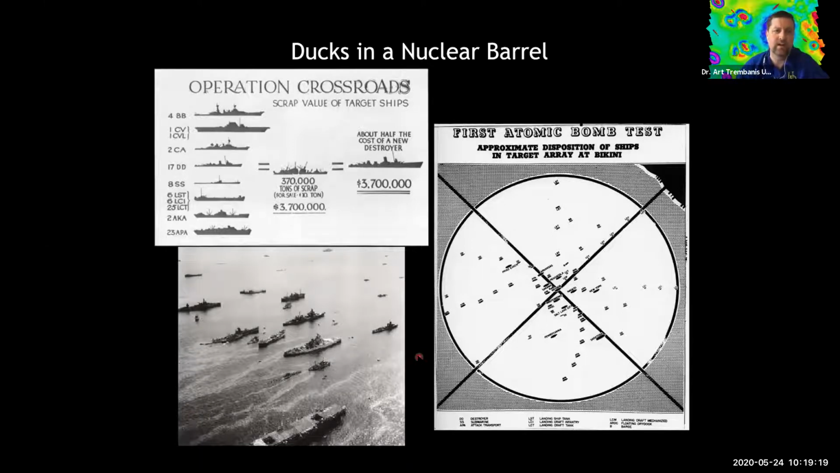It included 4 battleships, 2 aircraft carriers, the Independence, a light aircraft carrier, and the USS Saratoga, which we'll come back to as well. And they arrayed these ships for 2 tests. One, the Able test, which was meant to be an airdrop, and this is the arrangement here.